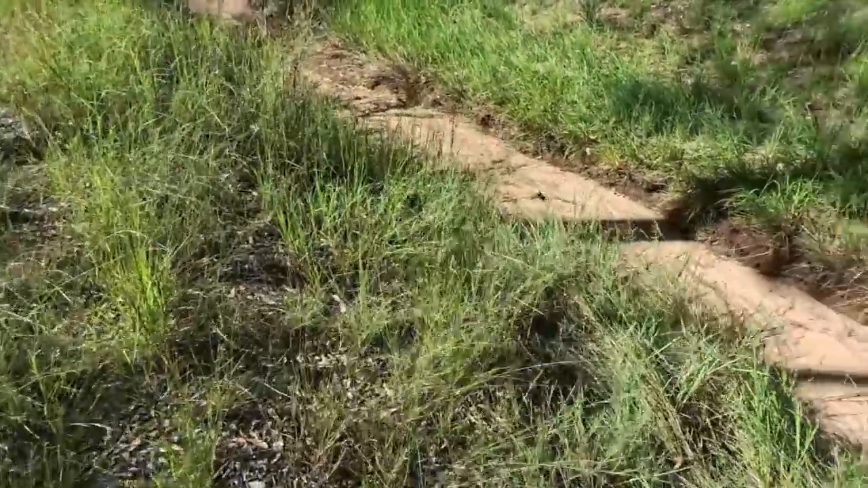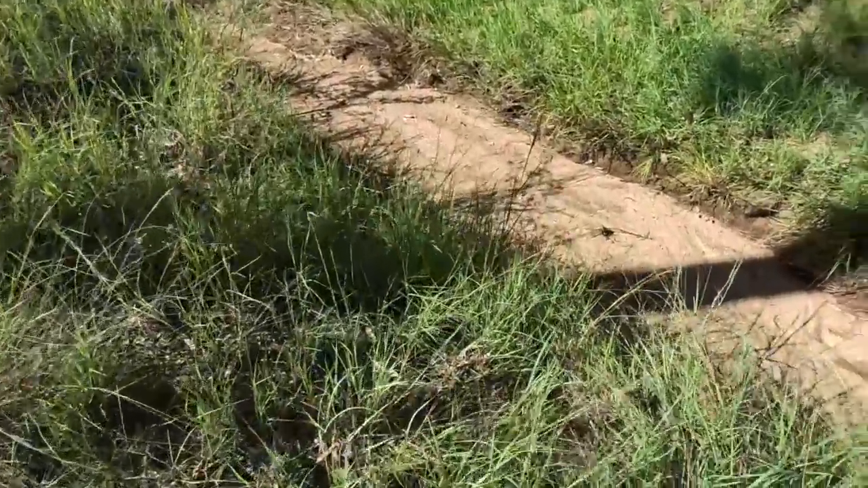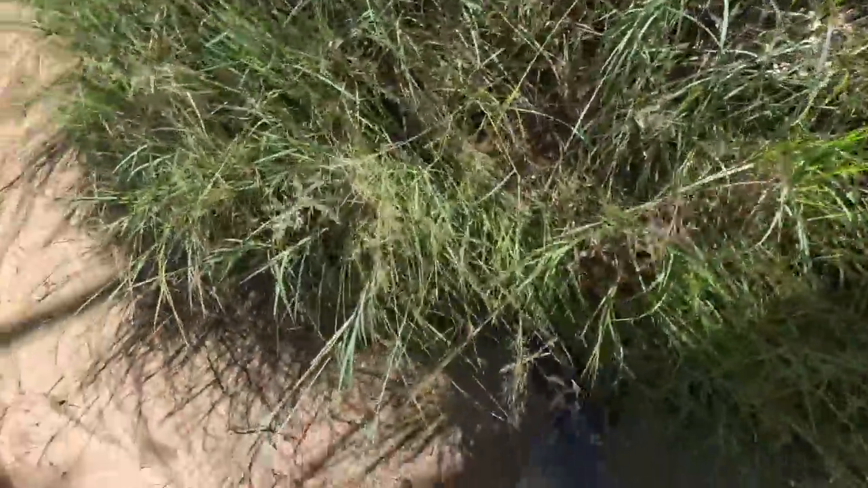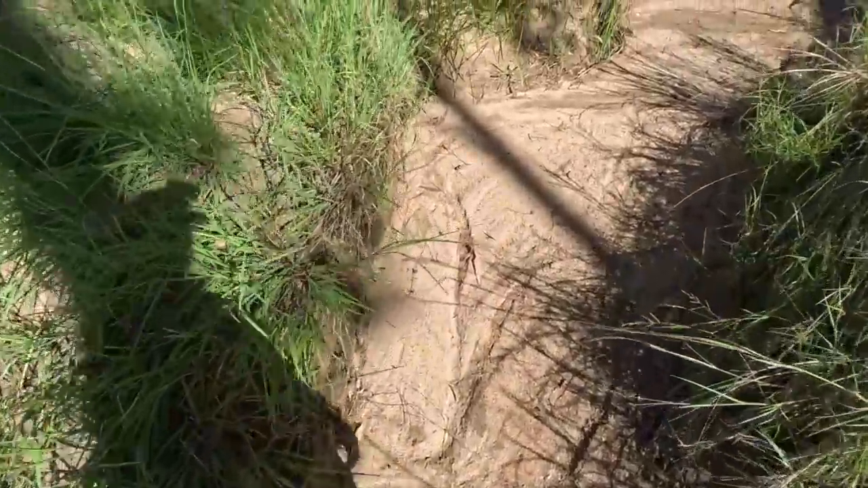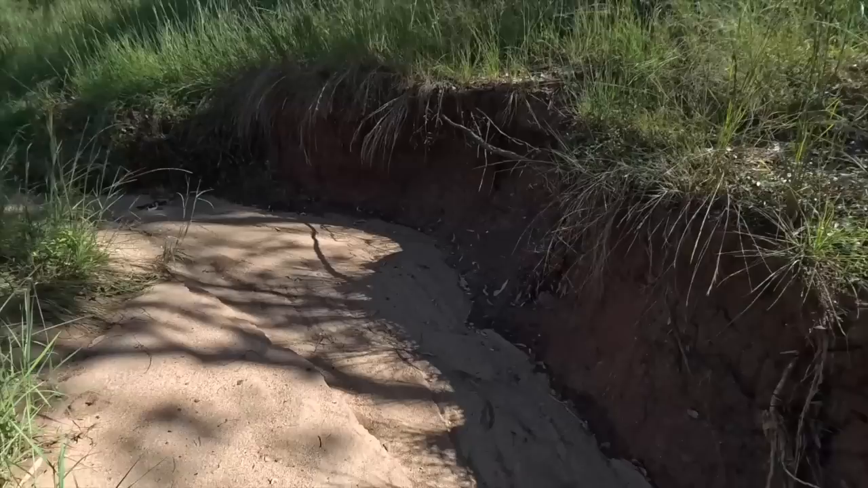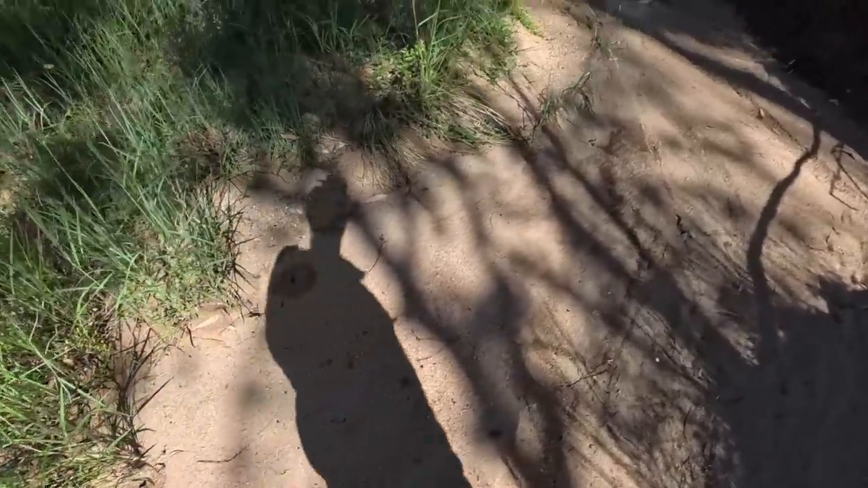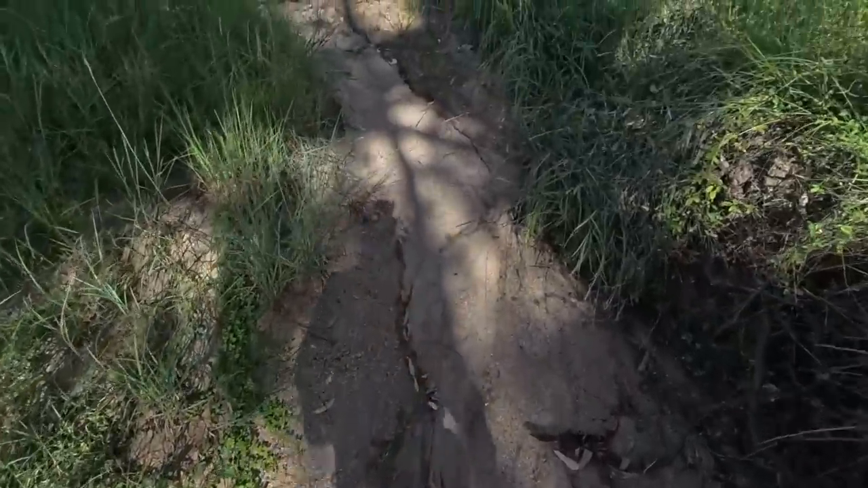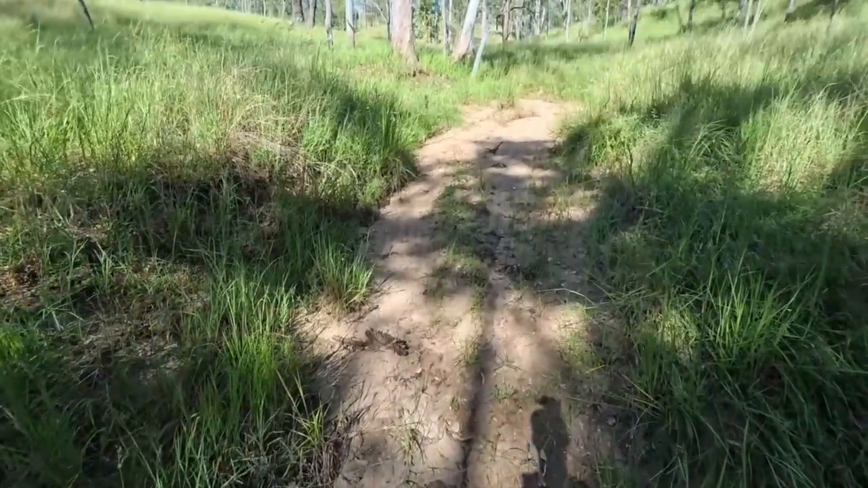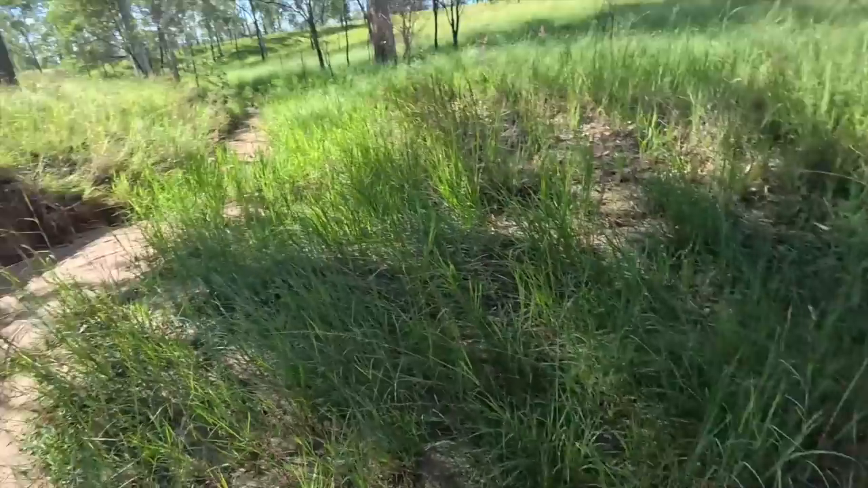Right, so I've been a long way along the tracks, but there's no sign of dogs whatsoever. I've just come down to this sandy gully creek thing here, to see if there's been any dogs travelling up the bottom, but no sign down here either.